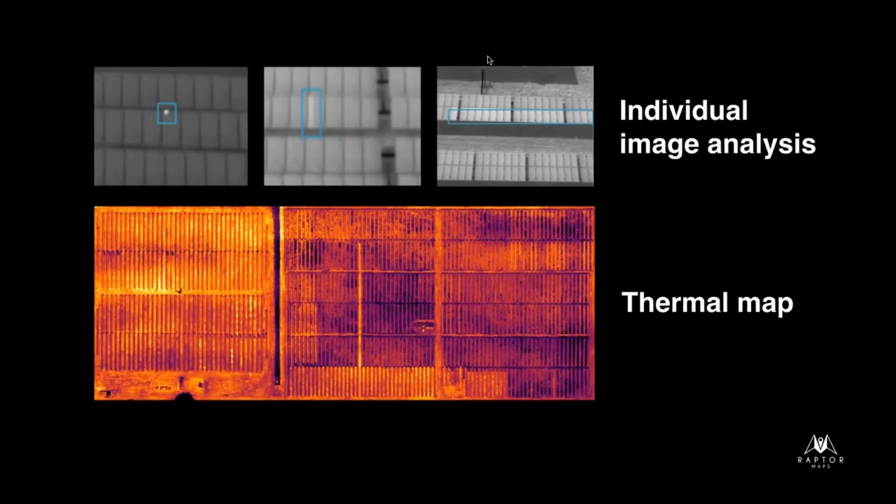All right, this is also highlighting what we were talking about, the difference between analyzing individual images and thermal maps. So again, with individual image analysis, we can fly a lot lower. We don't have any artifacts. When we say artifact, if you've ever made a color map and you've seen weird discontinuities, or if you've ever done a panorama on your phone and someone's feet are cut off, that's the type of thing we refer to as stitching artifacts. It's what happens when you try to blend images together. If you look at individual images, you don't have that. And so we're able to see a really high level of detail by looking at individual images, which is how our software works.